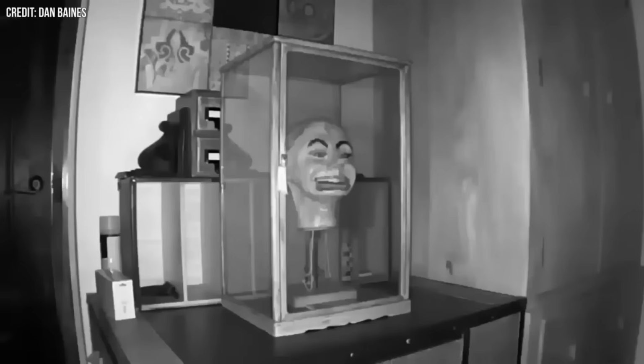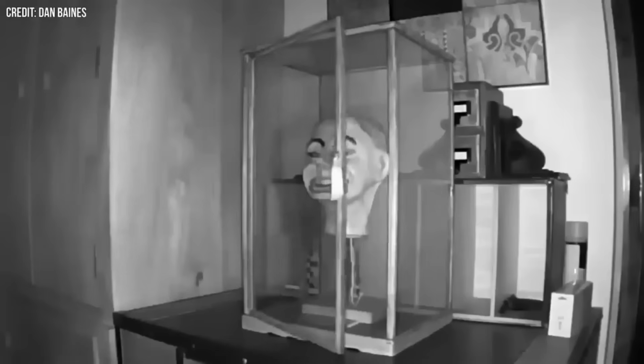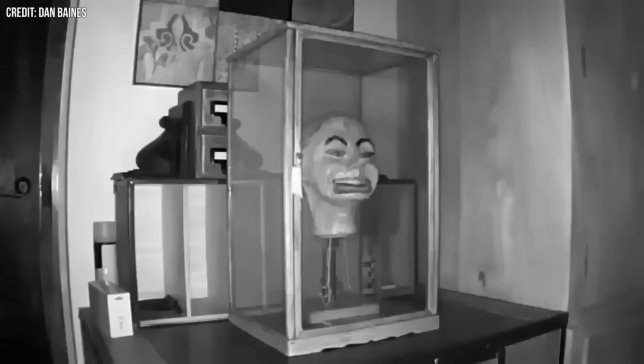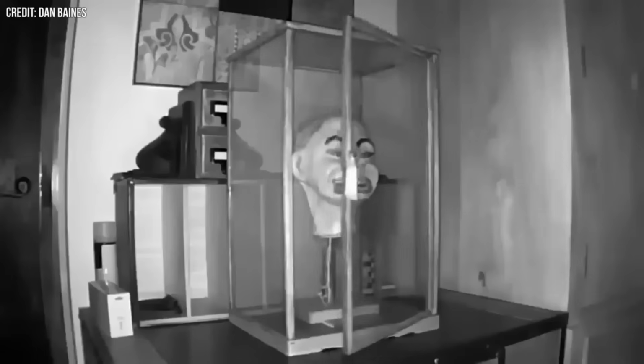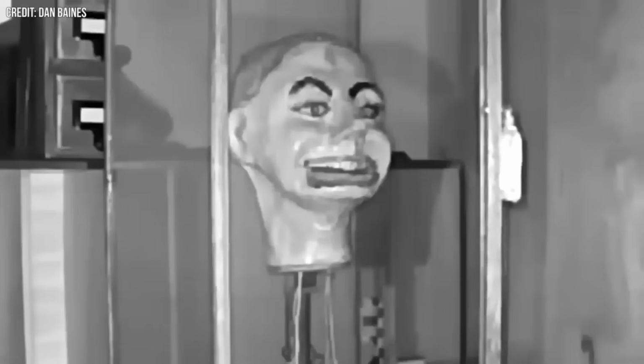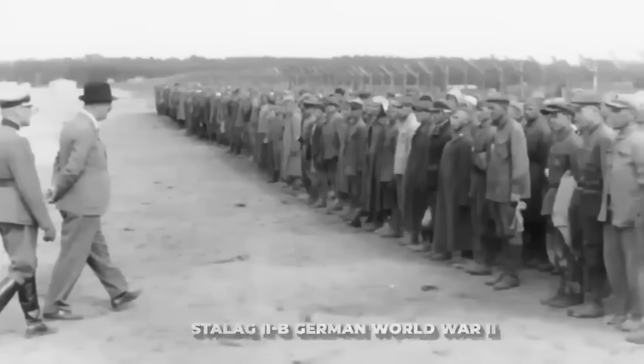A man who was given a creepy antique ventriloquist doll was convinced that it was haunted after recording footage of it blinking and moving its mouth on its own. He noticed that the door on the doll's glass cabinet kept opening at night, so he set up a GoPro camera to film over 2 nights. The doll, Mr. Fritz, is said to have been made by an American prisoner at the Stalag 2B German World War II camp in the town of Czarna, Poland.